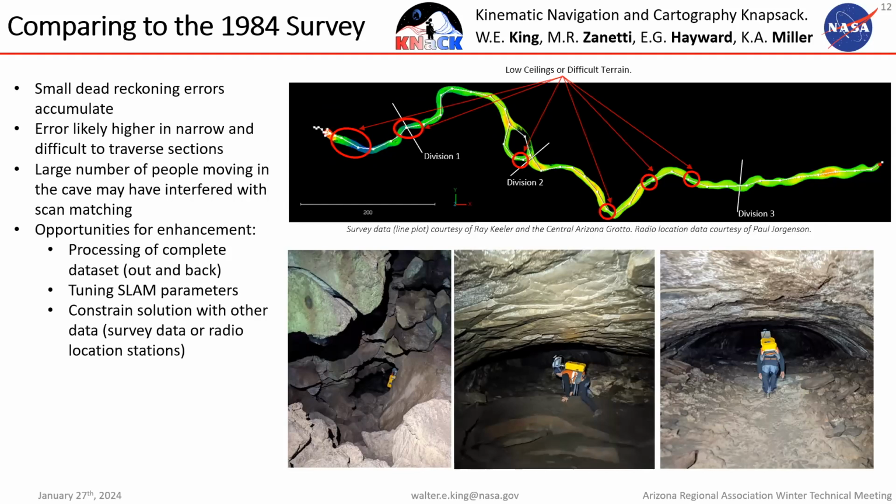So pointed out on that map are some places where the terrain was really rough and we were jostling the instrument around a lot, or we were stooping or crawling. You can see that some of those places that we divided the map to make it line up best with the line plot are close to those low ceilings or places we think we were jostling the instrument a lot.